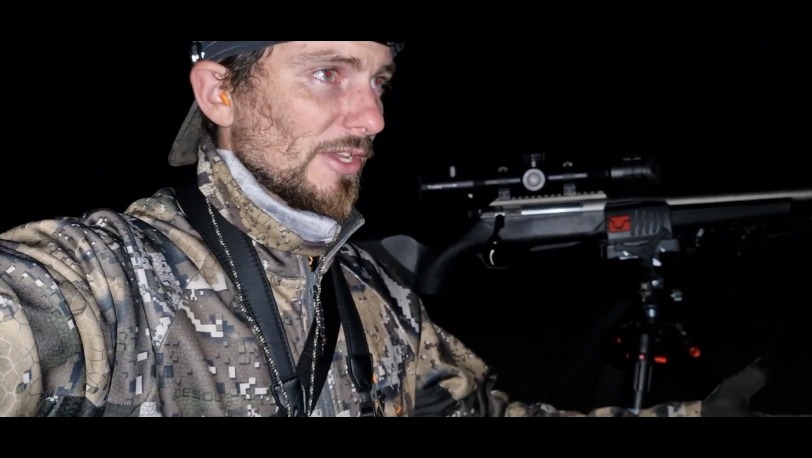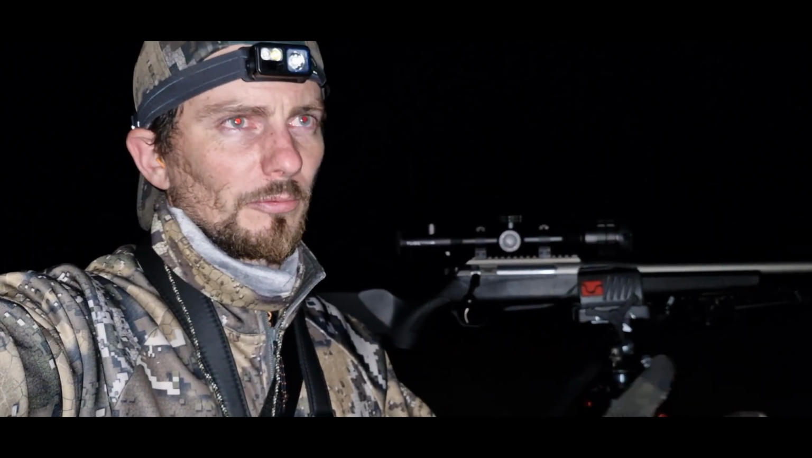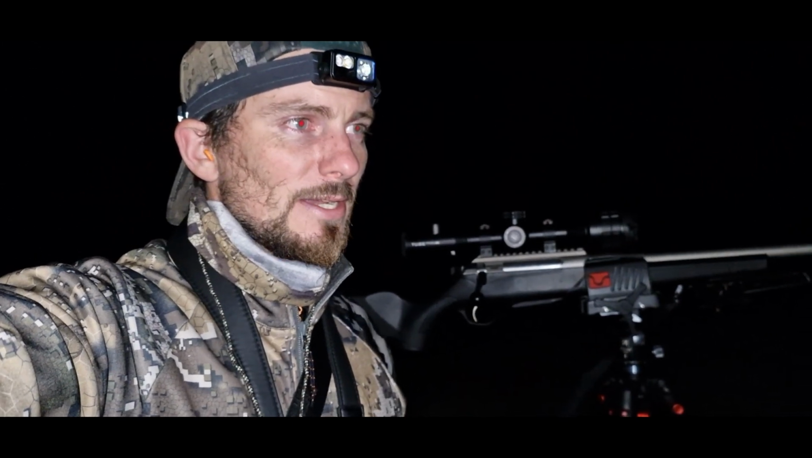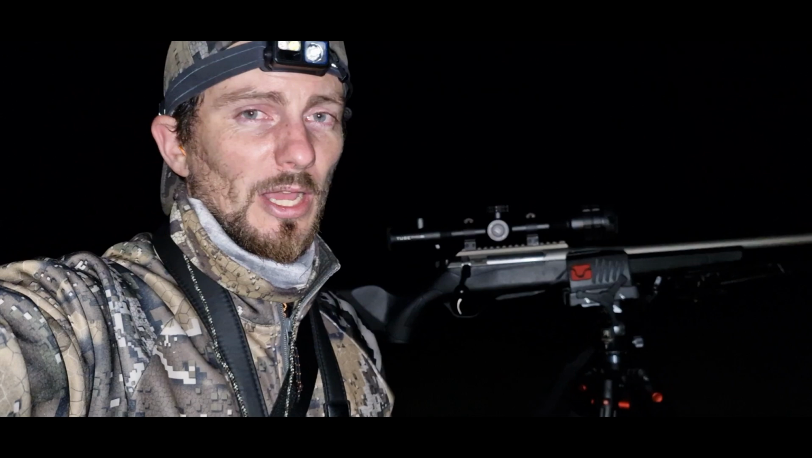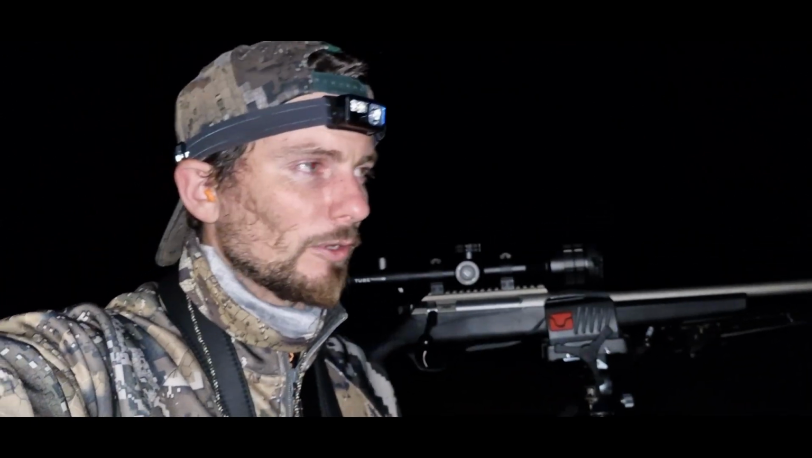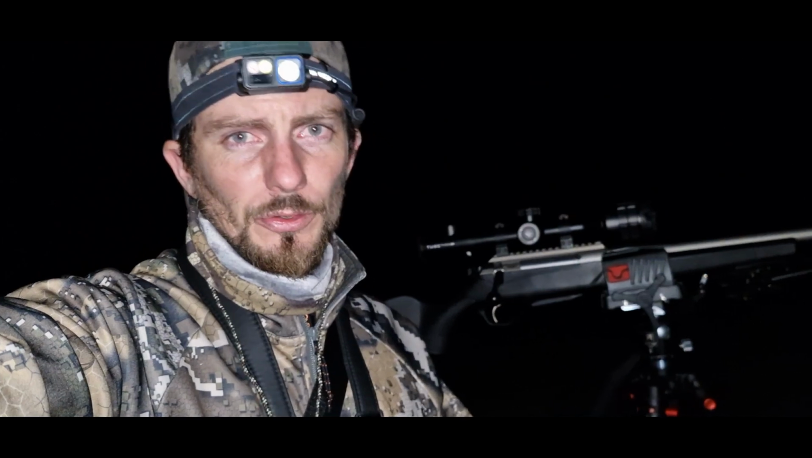Sure enough, there was a fifth fox at this point. Fifth one. Is that fifth? No, would have been the sixth one I've seen. It wasn't stopping. I thought I could get him on the run. To be honest, I thought I hit him, but he kept running. I took a second shot when he pulled up. I think I might have shot over him at this point. So that's my own fault for that second follow-up shot. So I've missed two, shot two.